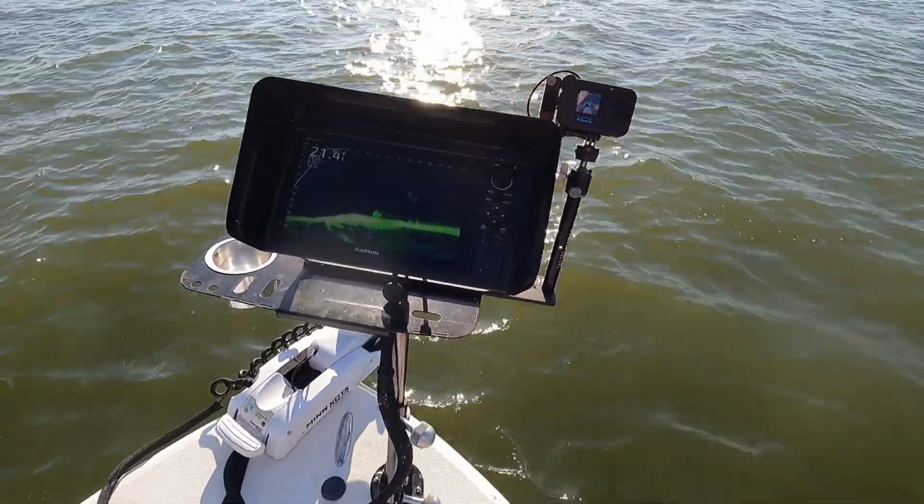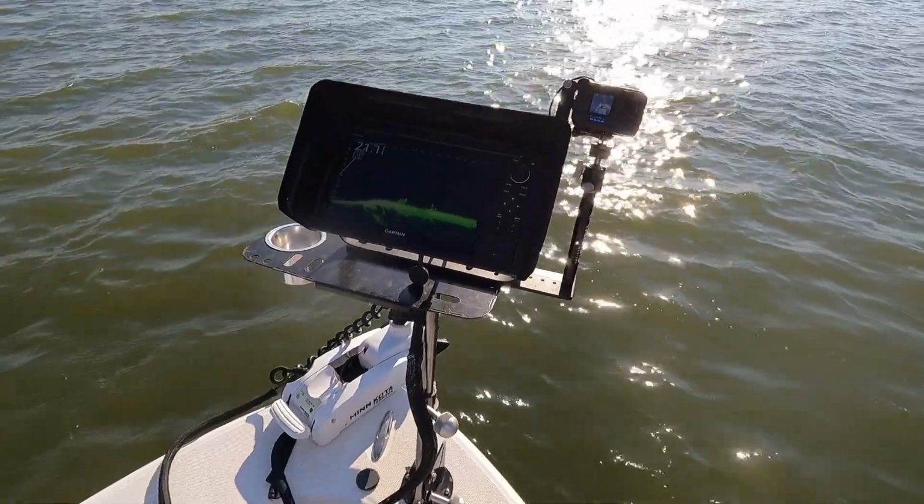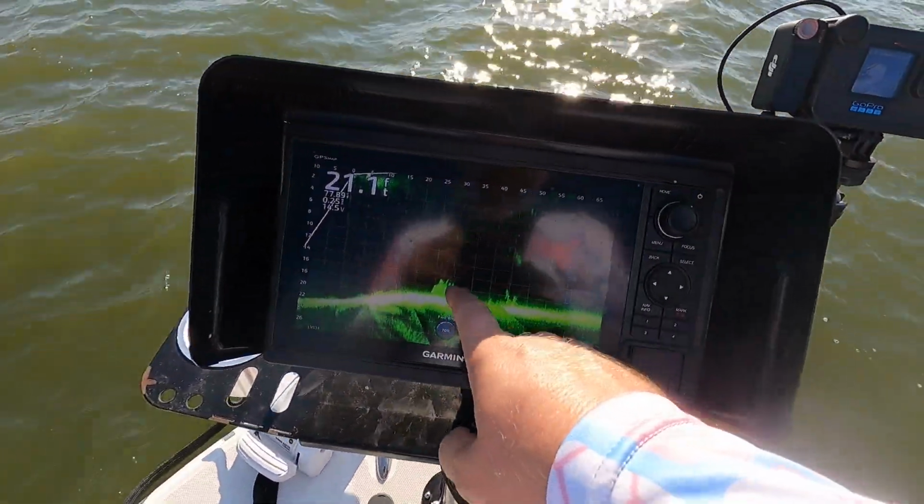Now today we're fighting a good amount of wind, so just be patient. This takes a lot of practice. It's something that you got to get good at. Now that pile's within 25 feet of where we first found it.